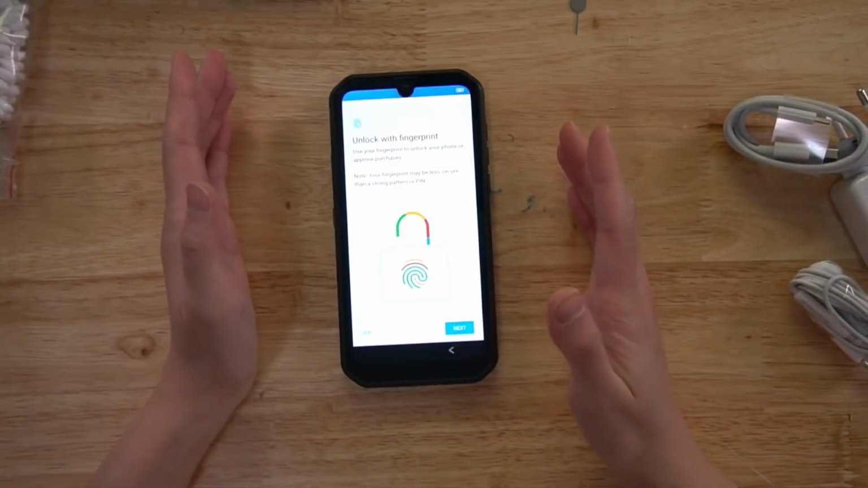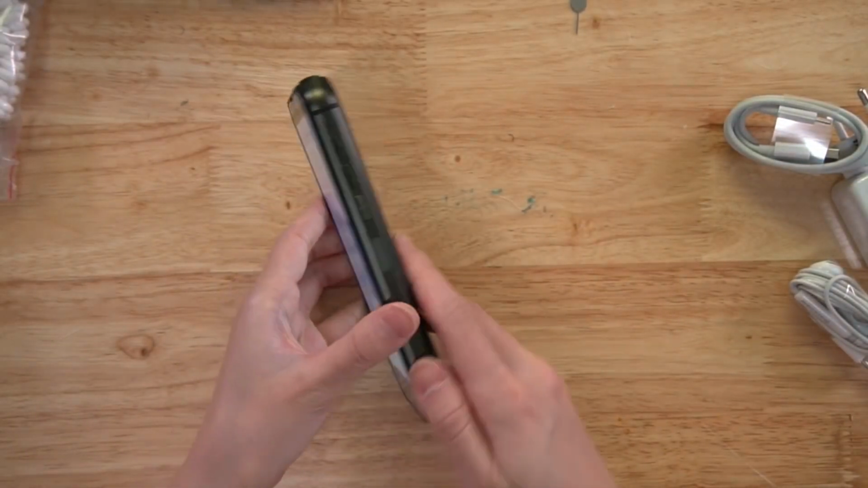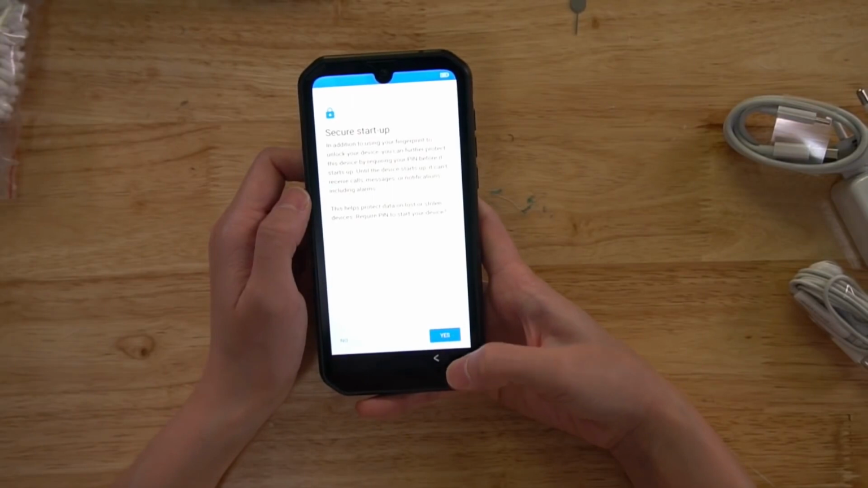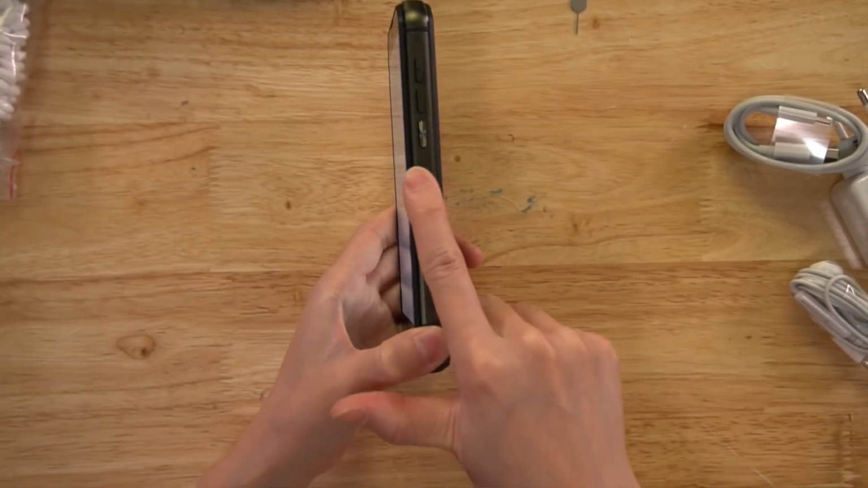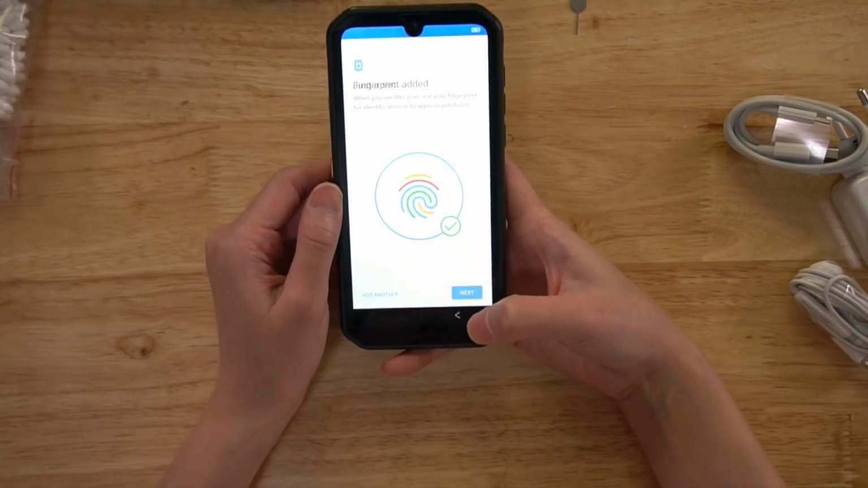Okay, we can unlock it with fingerprint too. It's on the side here, so I'm going to enroll my fingerprints now. Fingerprint enrollment is pretty quick, this fingerprint.